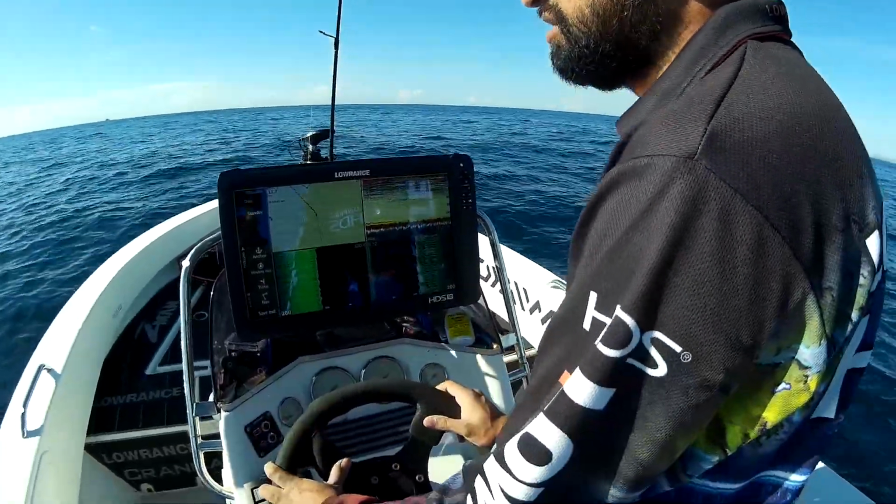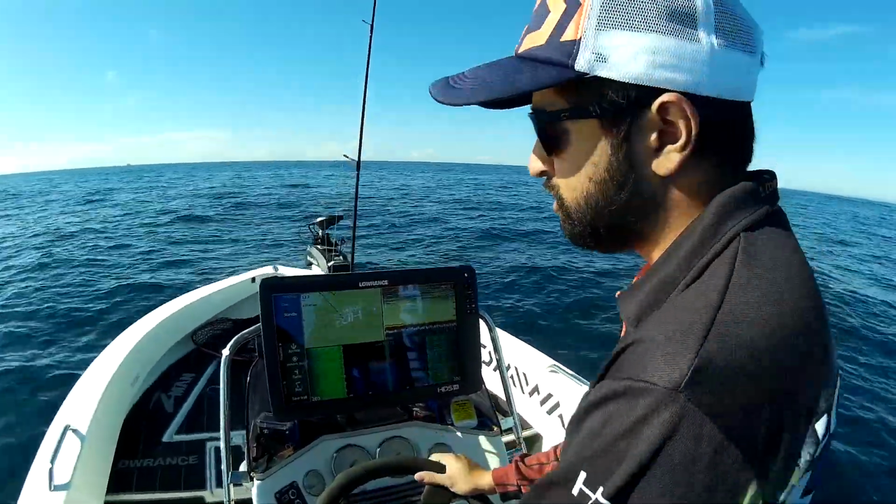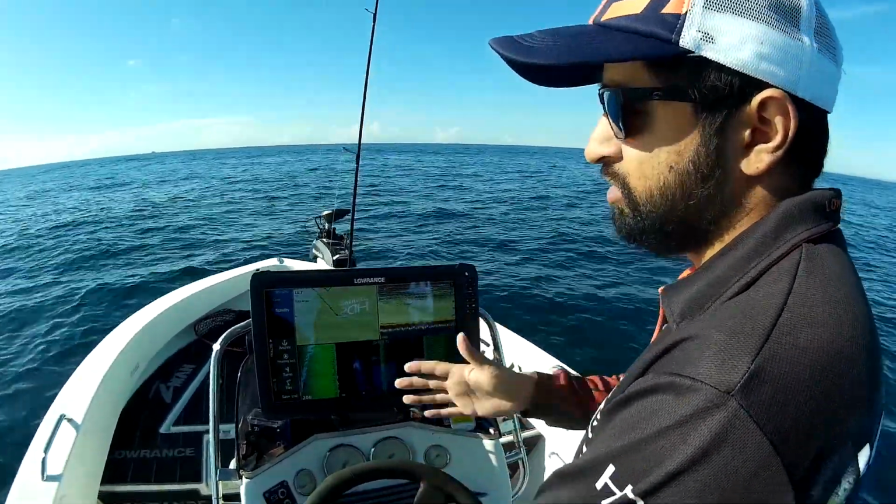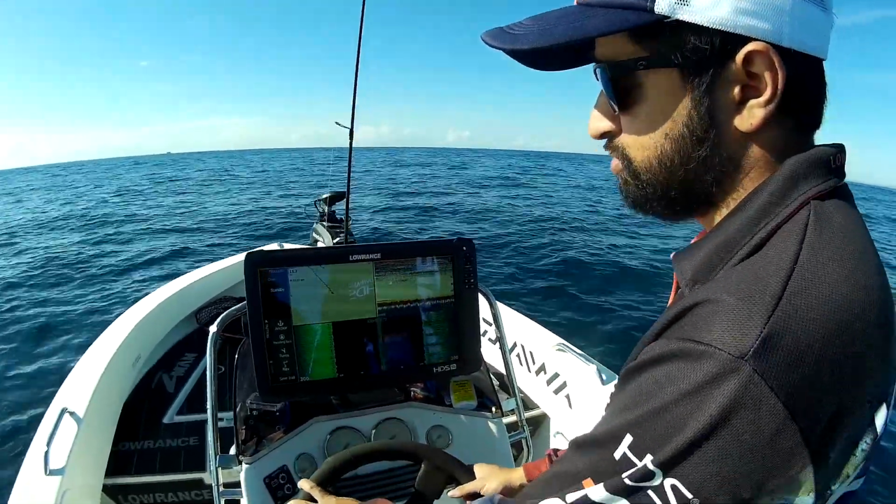And what we're doing today is, because we're drifting, we've got a westerly breeze, so we've been drifting more so with the wind. There's not much current. And what I've been trying to do is slow our drift down so that we can stay on top of our lures and keep it on top of the reef as much as possible.